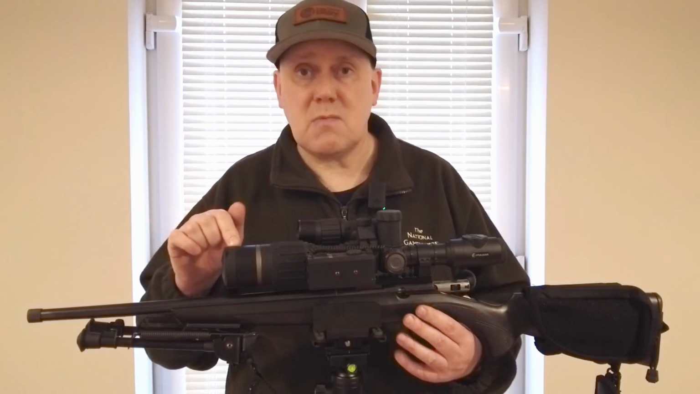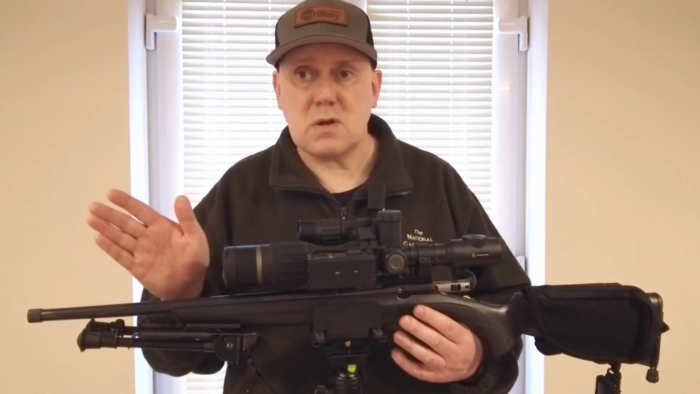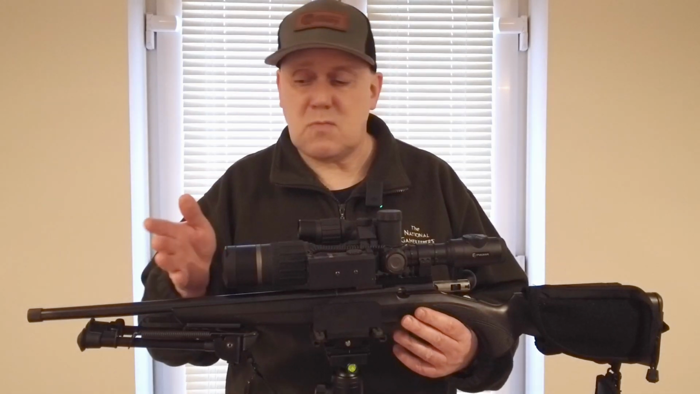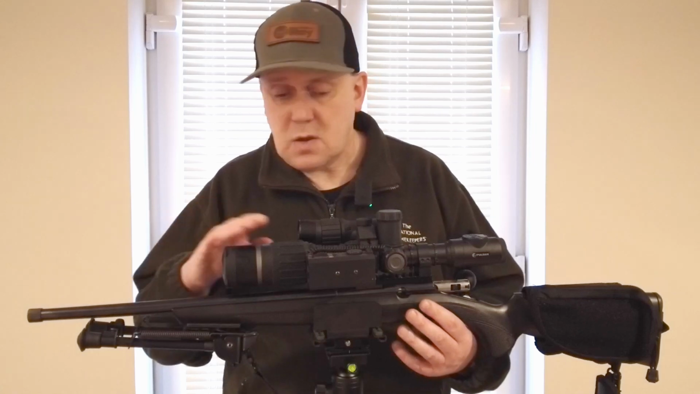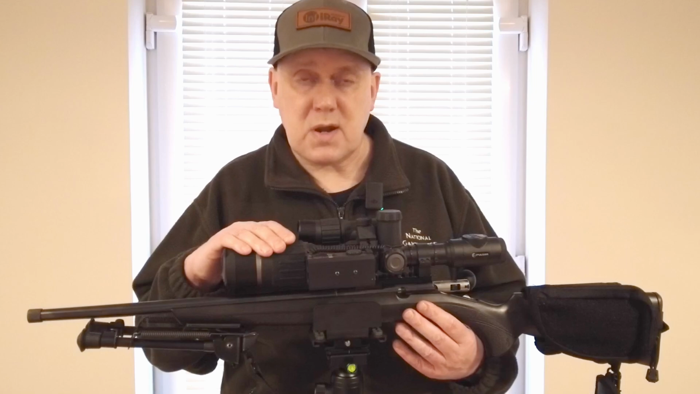But you can still see it within the viewfinder, so you can just move the laser onto the actual animal, and then you can get the range, and then you can move back to your actual crosshairs. So you'll see that and how that works in the video, but it has worked really well.